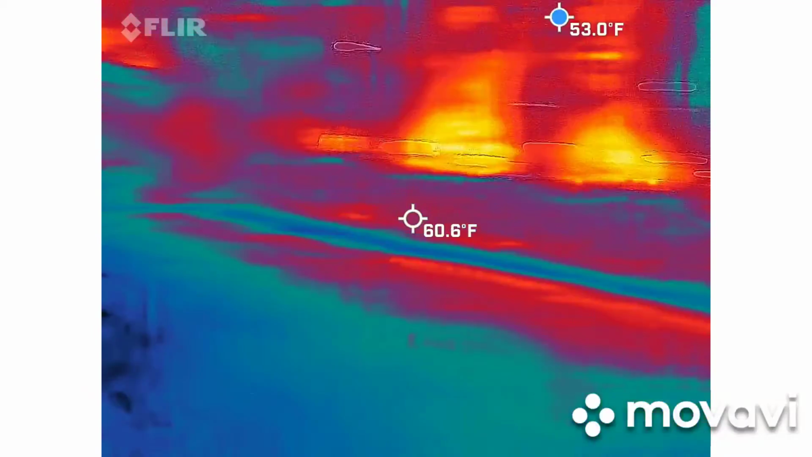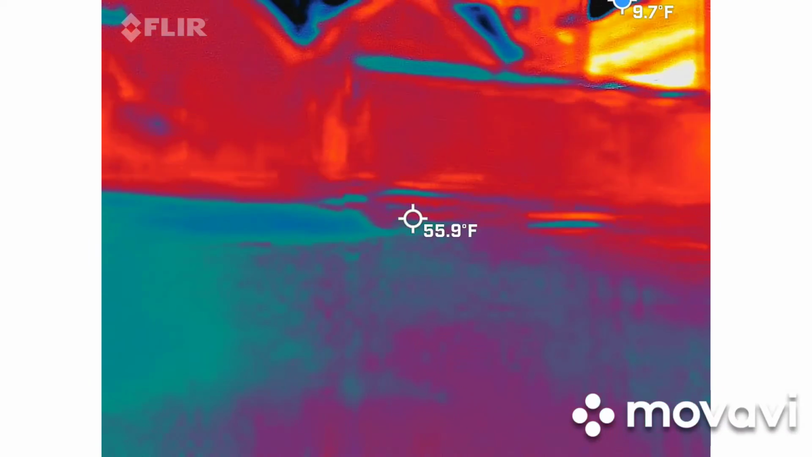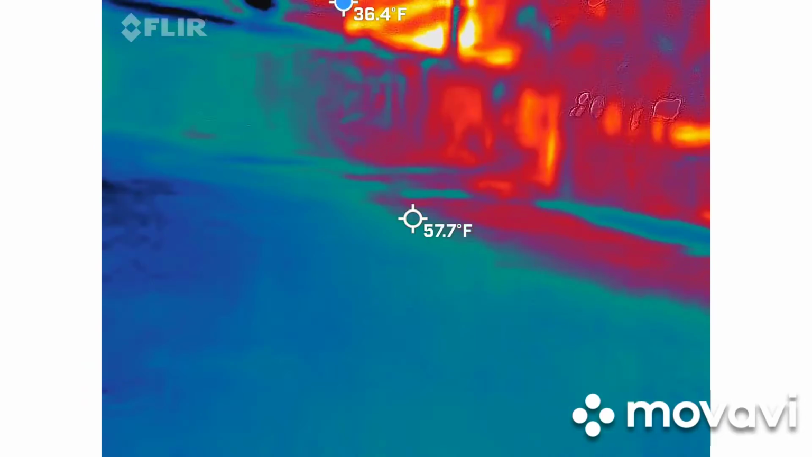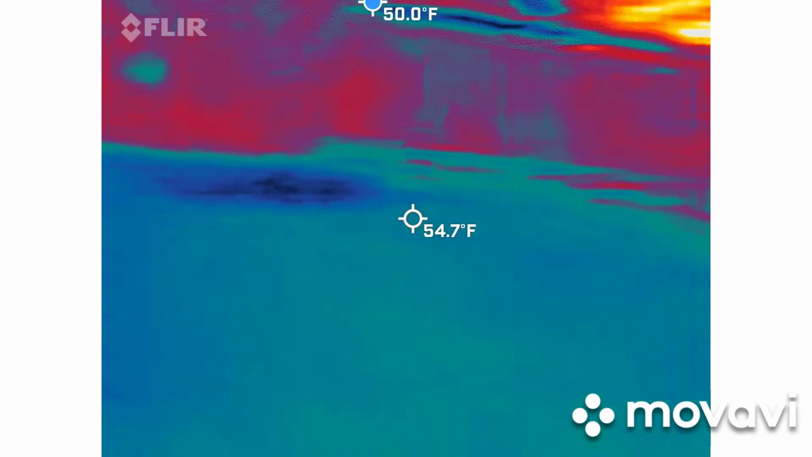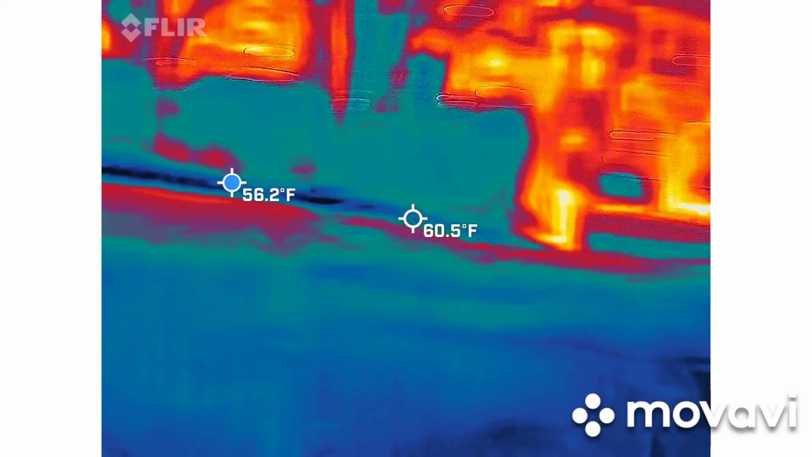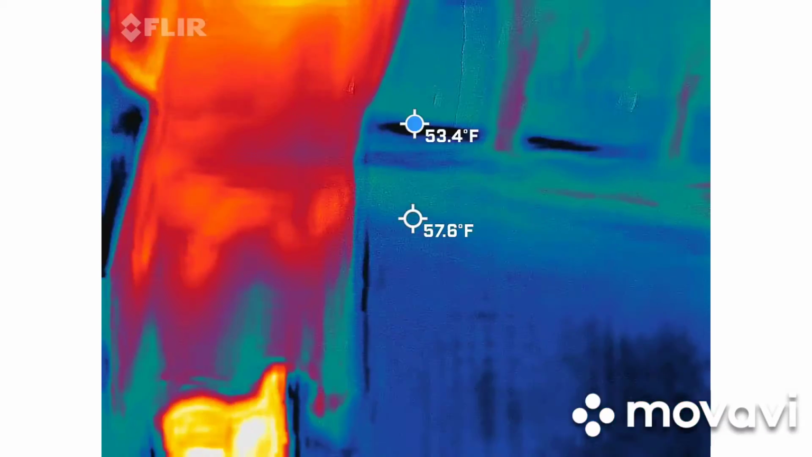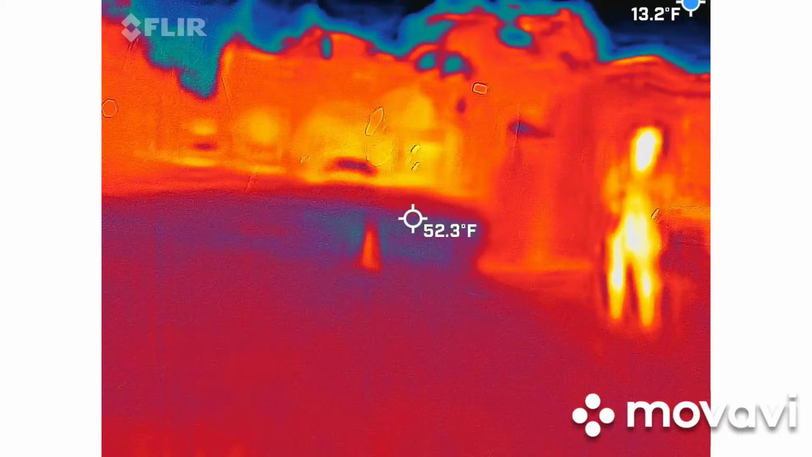I was just put my camera down some alley. Remember you said put your camera? He just got it under control.